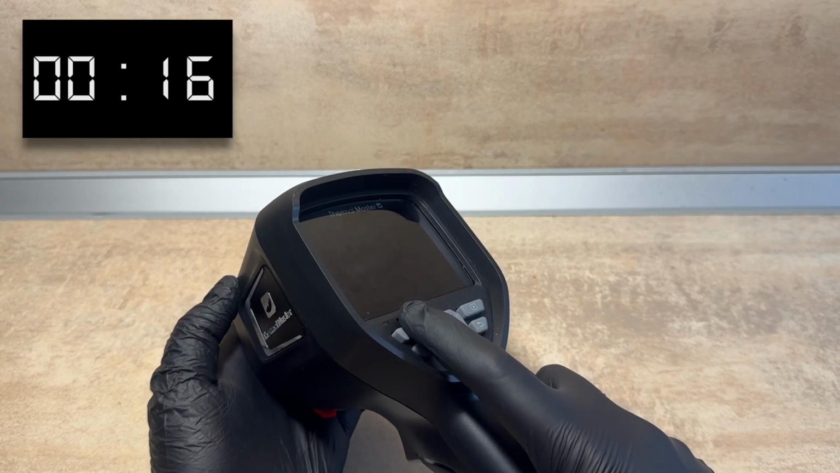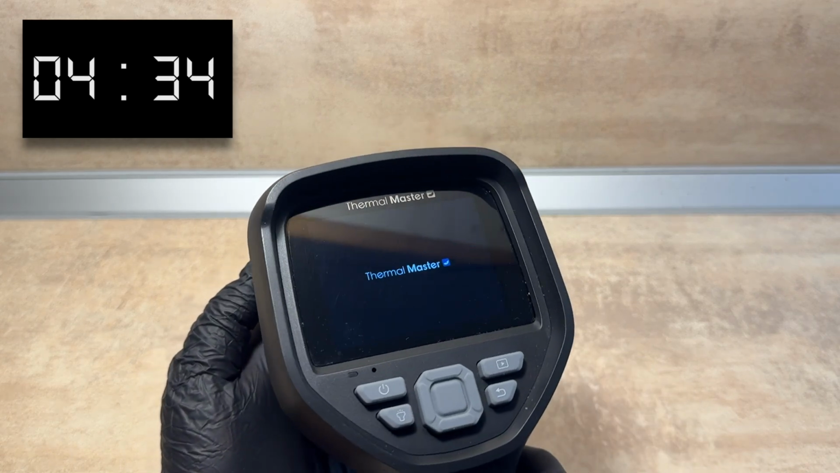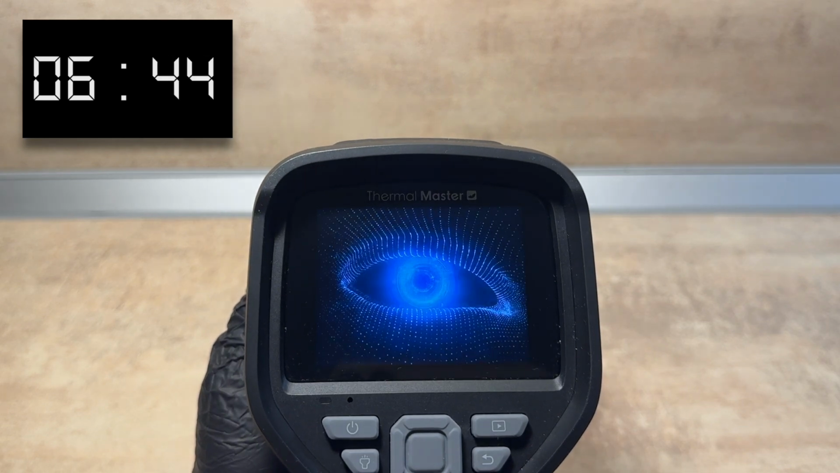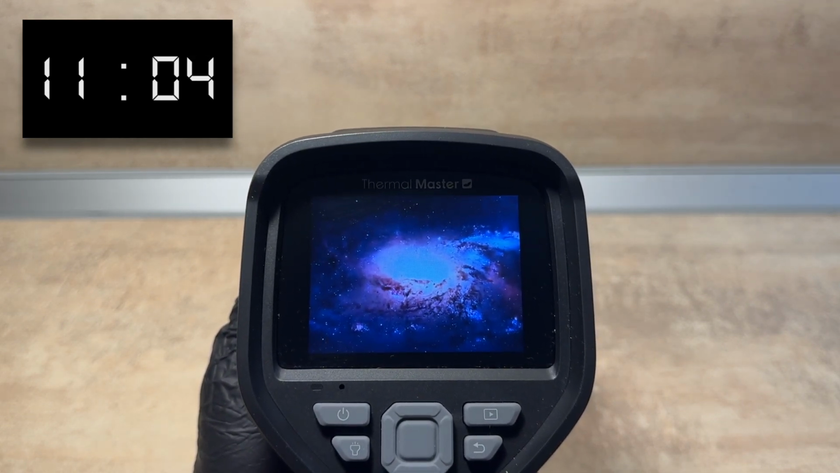If I had to complain about something, and honestly it feels a bit unfair given the price, it would be the startup time. It takes a little longer than I'd ideally like to go from powering it on to being ready to use. But to be fair, that might just be me being a bit impatient more than anything else.